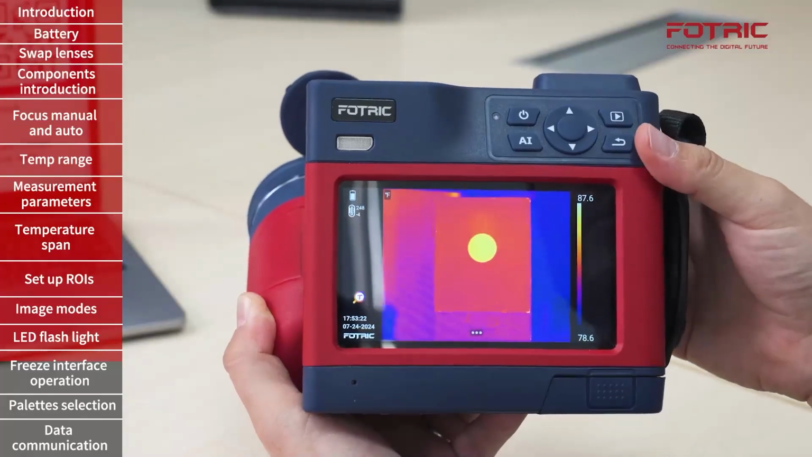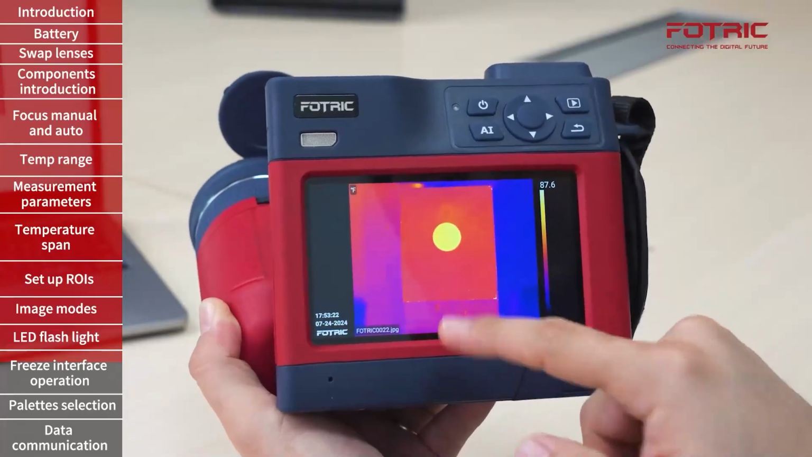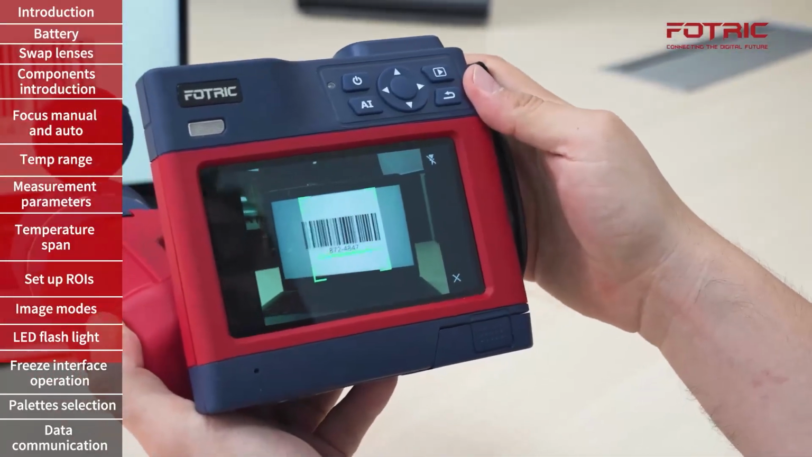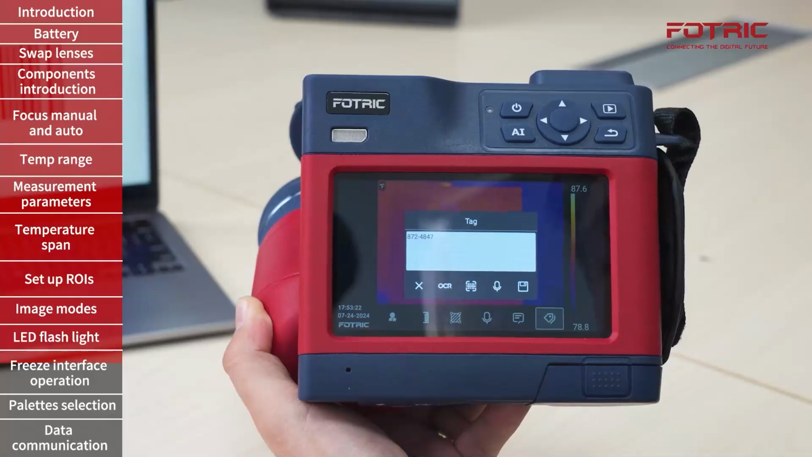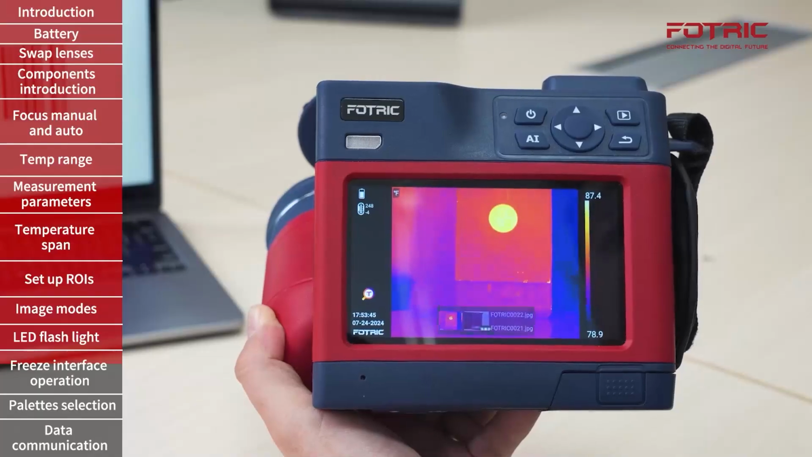I can also use barcodes. Once again, all I need to do is freeze the image, open the tag area, open the scanner, and this time scan a barcode instead. The information of the barcode is saved as a tag. I hit save once more, picture taking button again to save that image.